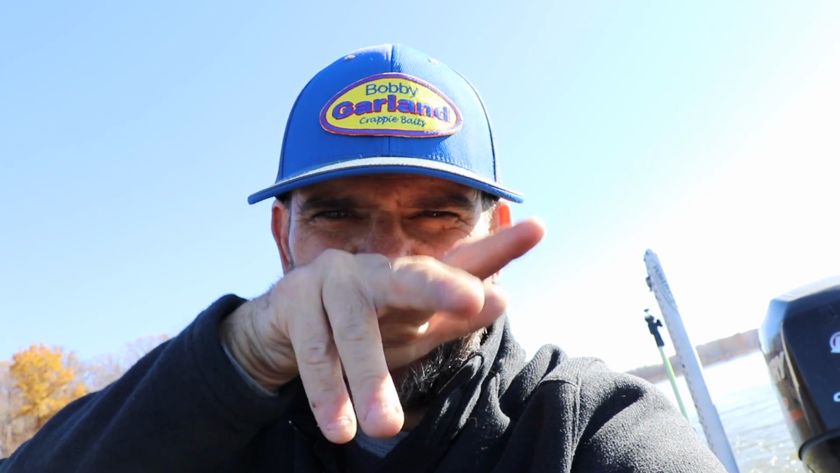There you go, guys. LiveScope. There's some images for you. I need to do a better job, get you some better images. Pretty cool technology. I can't wait to troll out the front of the boat and see if I can see all eight of my rigs as I troll through the water. I think you probably can.